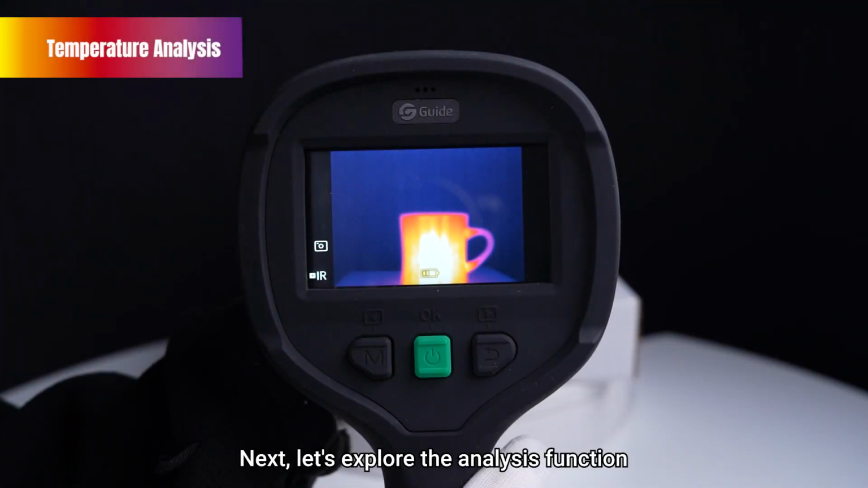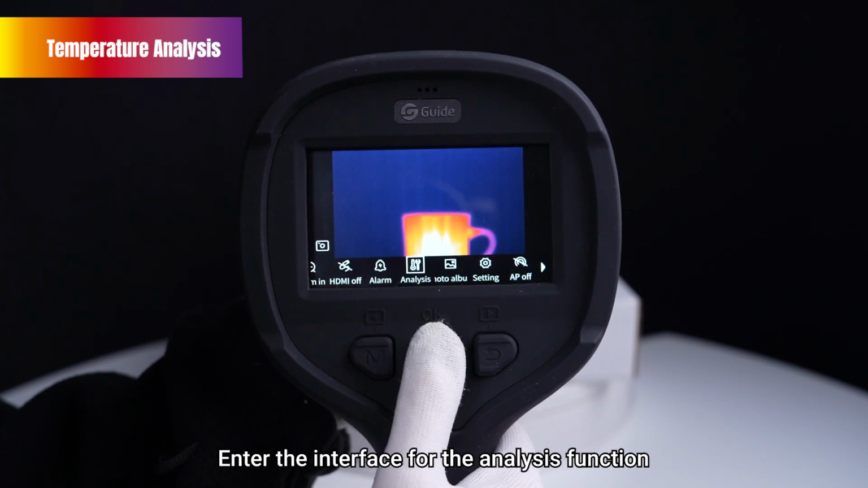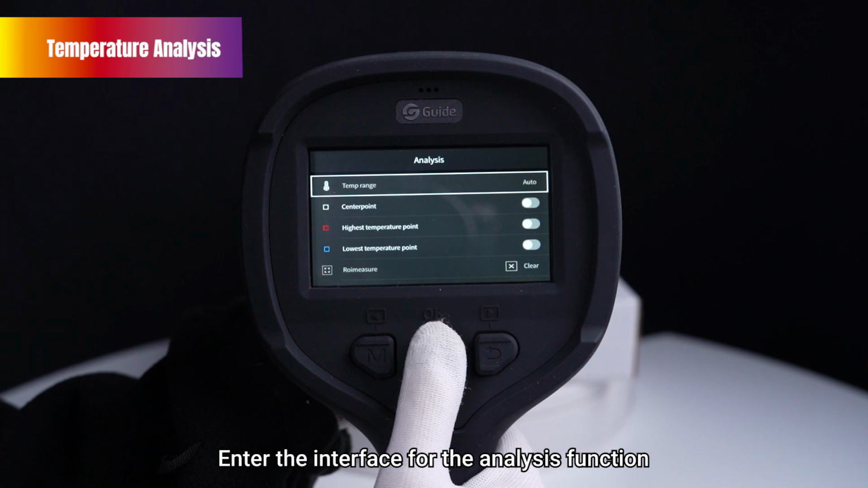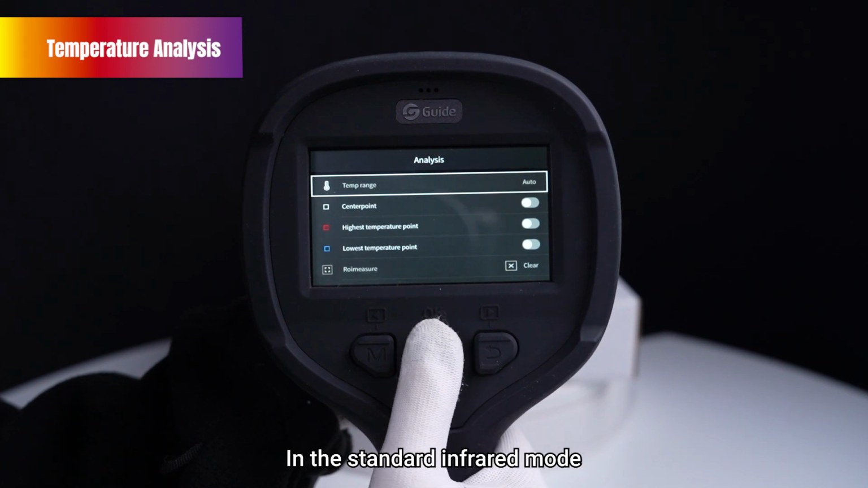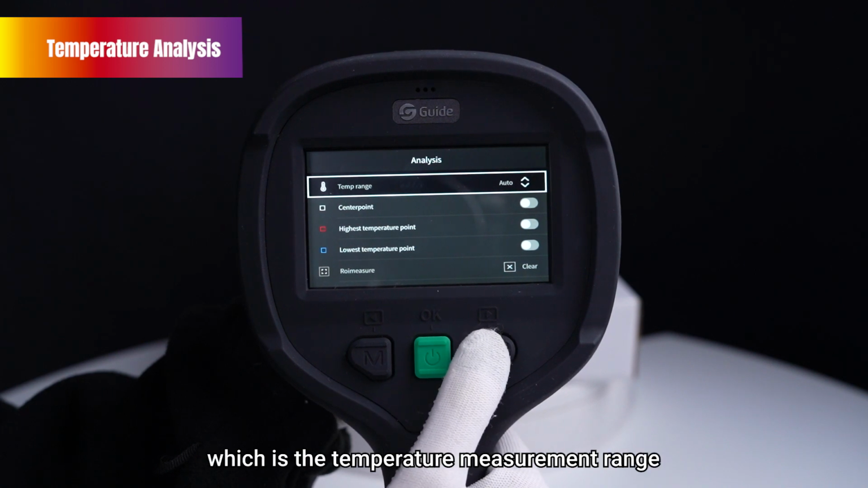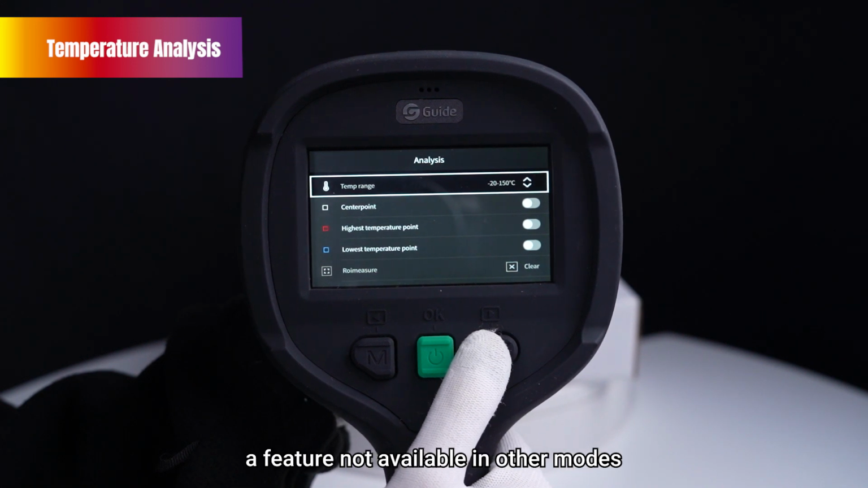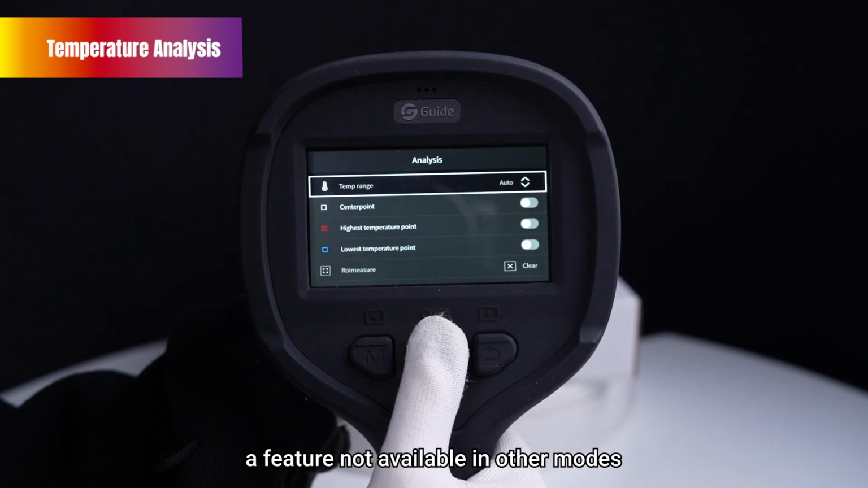Next, let's explore the analysis function. Enter the interface for the analysis function. In the standard infrared mode, an additional option will appear, which is the temperature measurement range. You can choose the temp range, a feature not available in other modes.